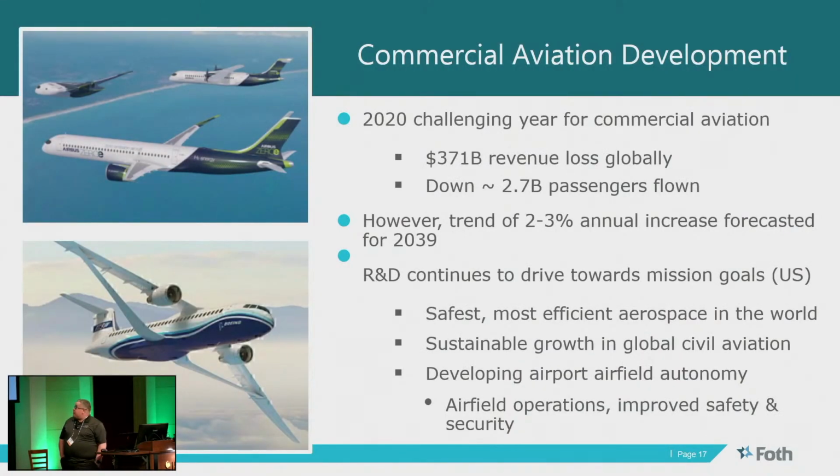In 2020, as you all know, there was a pandemic year, and that was very challenging for the aviation sector. There were reports of $371 billion loss globally, and passenger numbers went down 2.7 billion due to the fear of getting COVID and business being closed. There are projection models that forecast, even then, that there will be a 2 to 3% growth in passengers by year 2039.